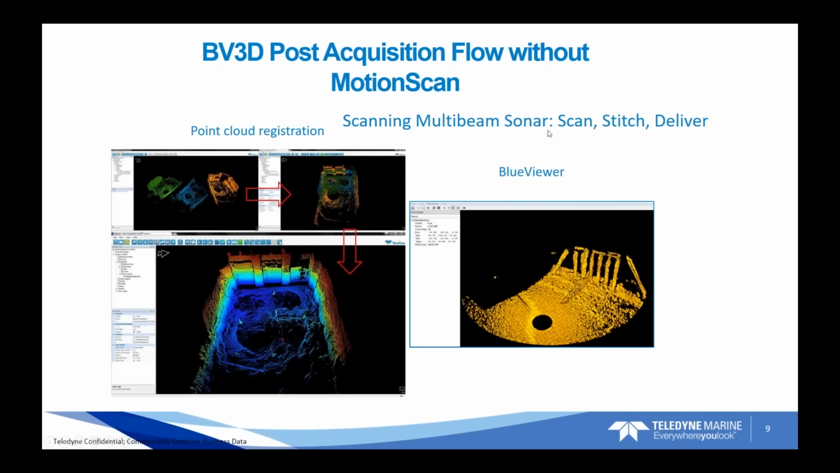So you're in the field, you scan, you collect the data, and then we get to the point where all the data has been collected and we need to register those point clouds together. We use third-party software packages. There's quite a few of them in the industry, but the basic features and capabilities are pretty uniform across most of them.